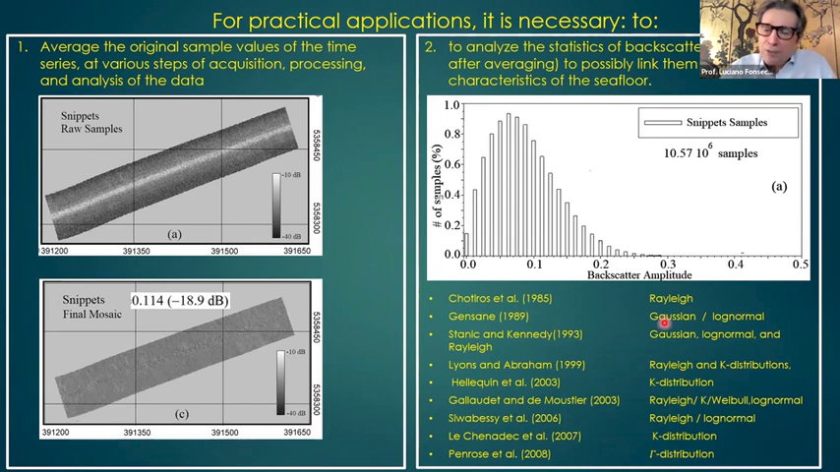But anyway, we saw all these different distributions here. So we start with an open mind. Let's try to adjust what is necessary in terms of statistical distribution. Although, from my experience, I look at this histogram here, I see a Rayleigh distribution. For me, it's Rayleigh. But anyway, we start with an open mind.